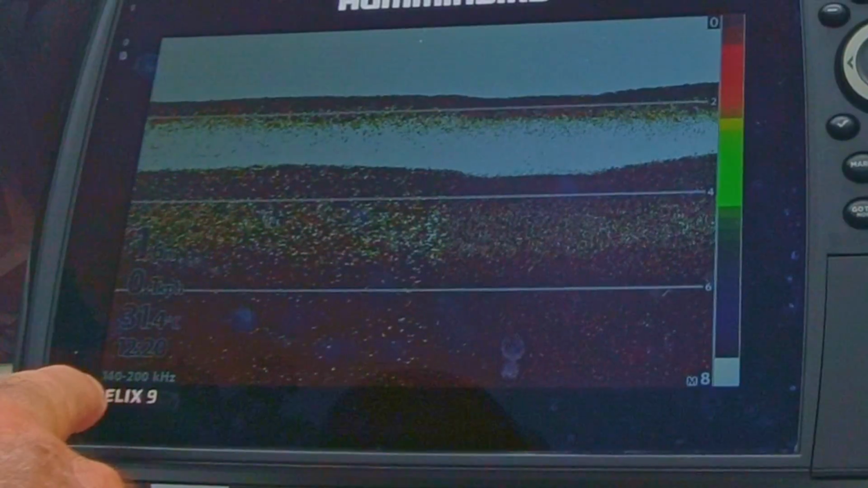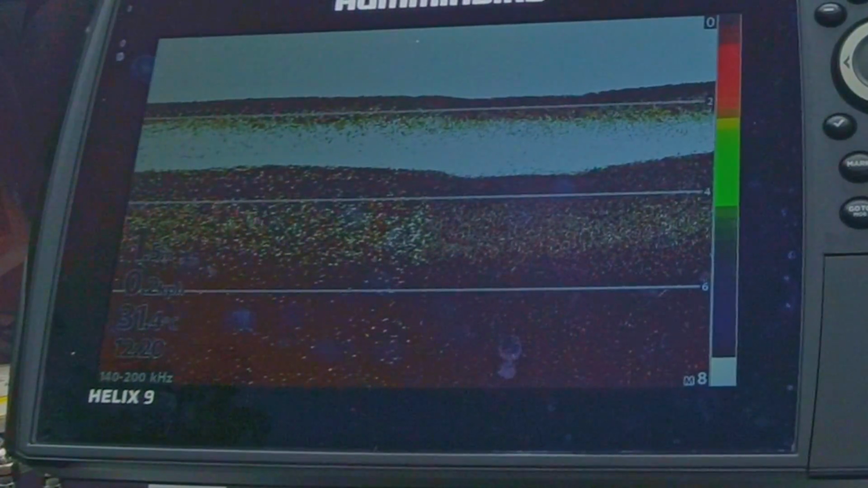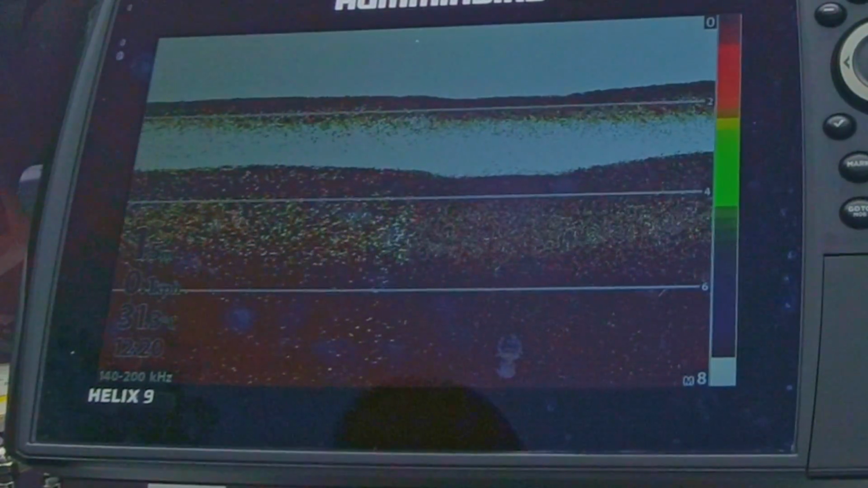So you'll see down here, the bottom corner in this particular Humminbird is different with other sounders. It says 140 to 220 kilohertz. And that's because this sounder is a chirp sounder. And what chirp stands for is compressed high intensity radar pulses. Now, kilohertz in itself is a measurement of 1,000 cycles a second. So that's how much any single frequency is.